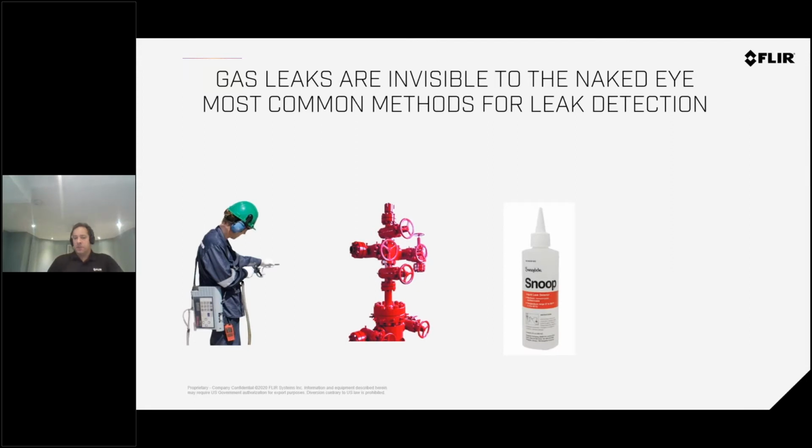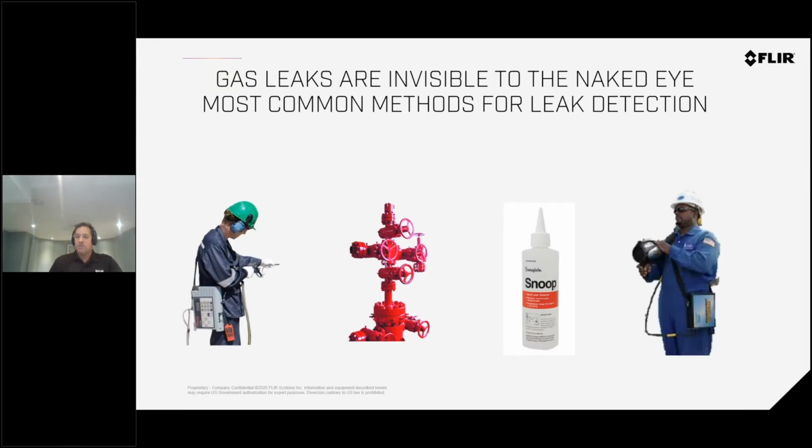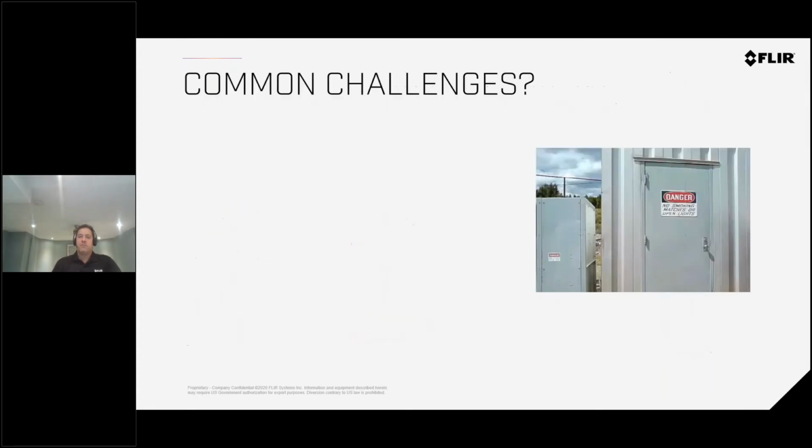They also use the Snoop test. Basically, it's a soap that they pour on the leaks to try and see bubbles. But again, you have to be very familiar with what you're looking for and what you're identifying. So there's a possibility, and definitely you will miss leaks if you did not know where to look. Our methodology is to address the fact that these methods are time-consuming, and again, hard to find where the leaks are. You have to know where to look. That's where the problem is with those methods.